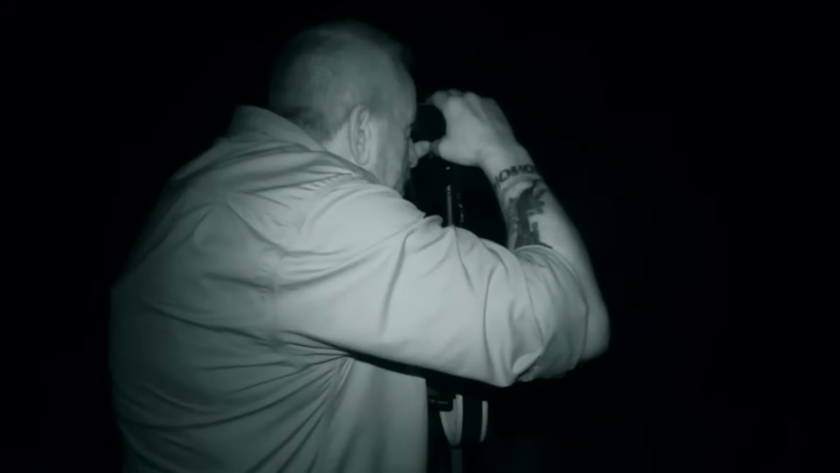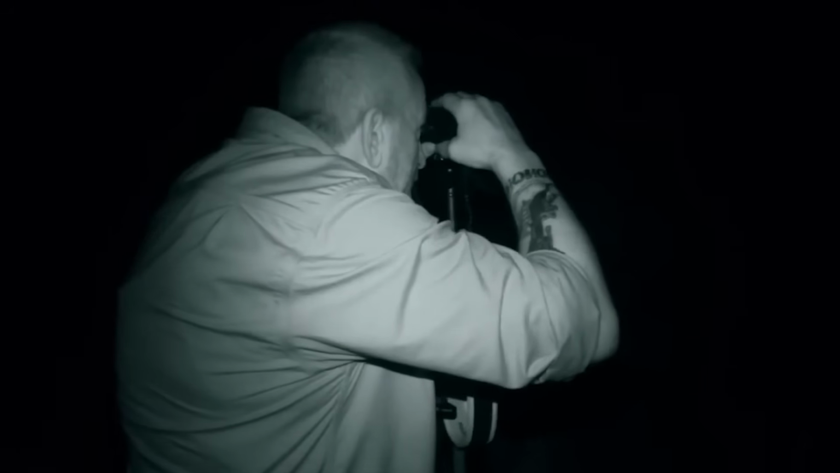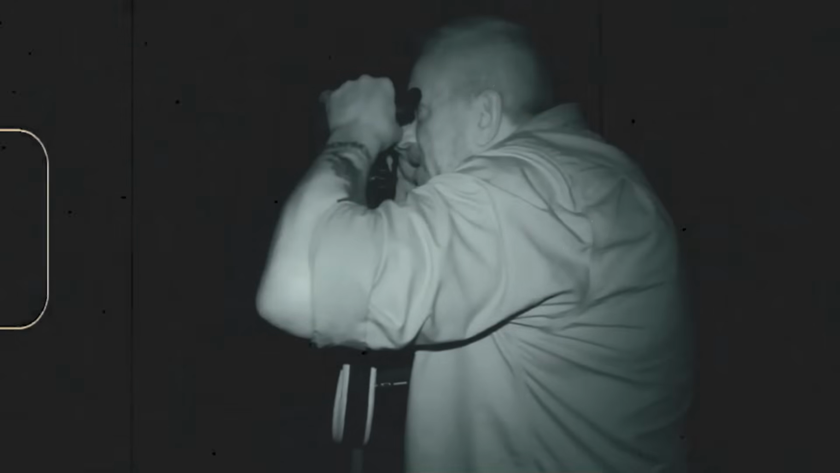The thermal cameras hum softly in the background as the team shifts through the area, methodically searching for any anomaly. Time stretches on, slow and heavy, as they watch the screen, eyes locked on the shifting heat patterns. But nothing out of the ordinary appears, just the usual warmth of animals moving through the forest, the flicker of life that comes with the territory. Yet, the team knows that at any moment, something could appear, something that isn't quite right, something that doesn't belong.